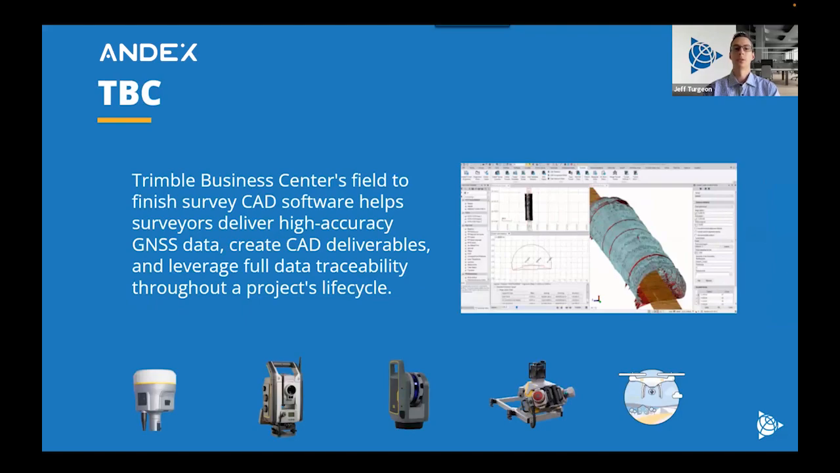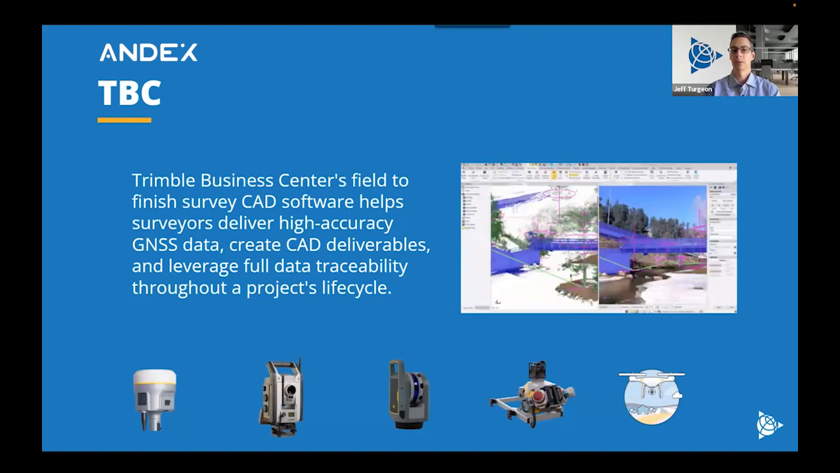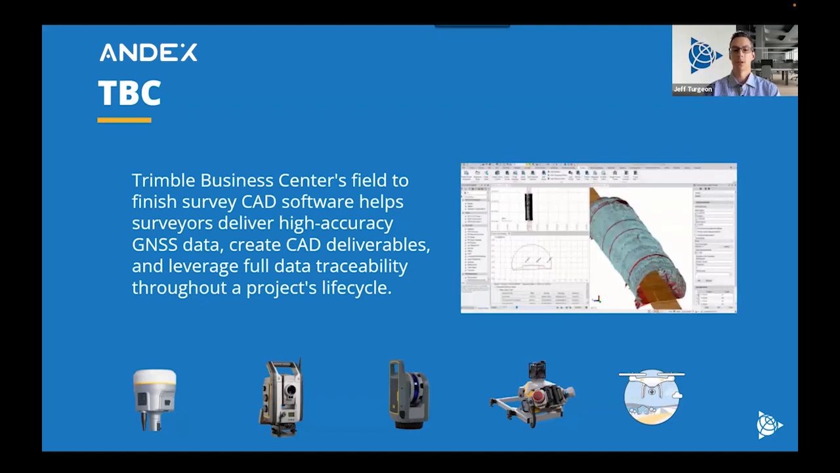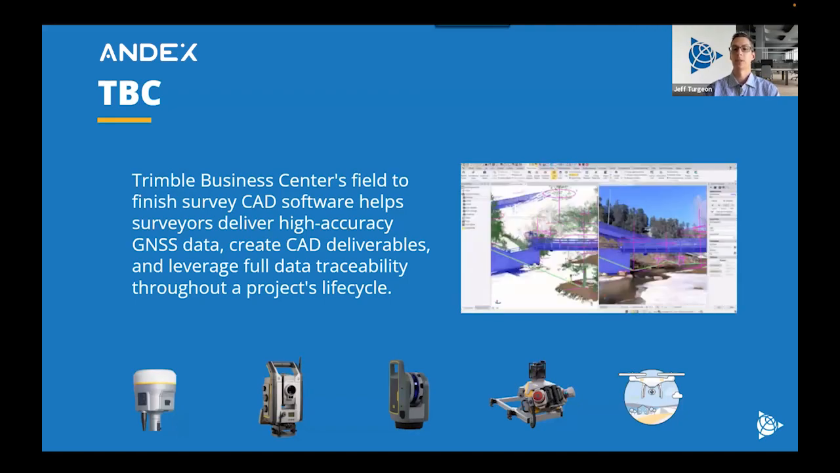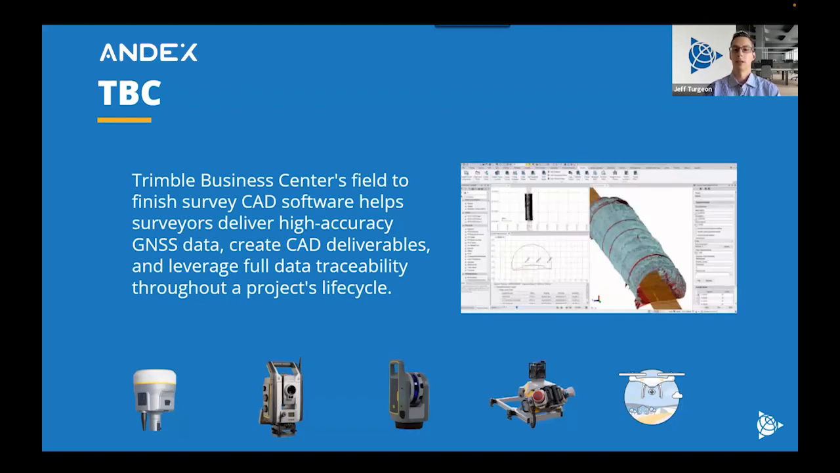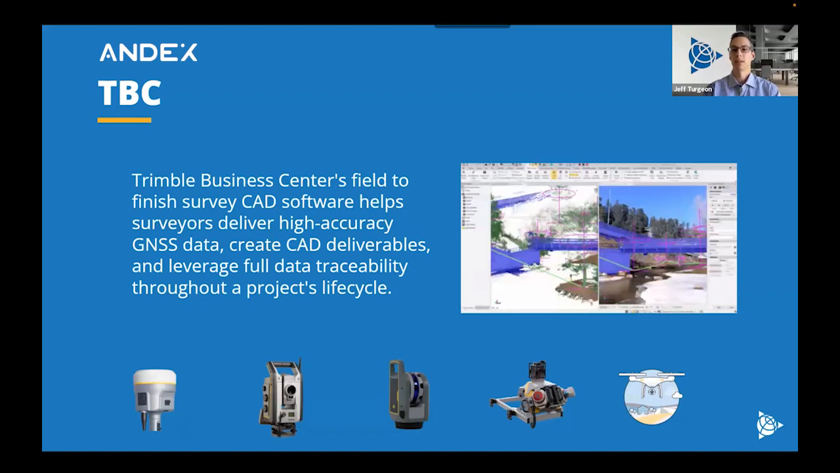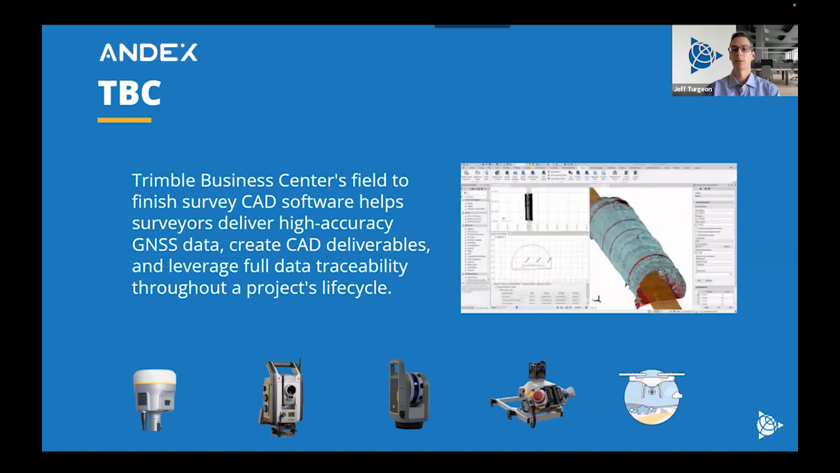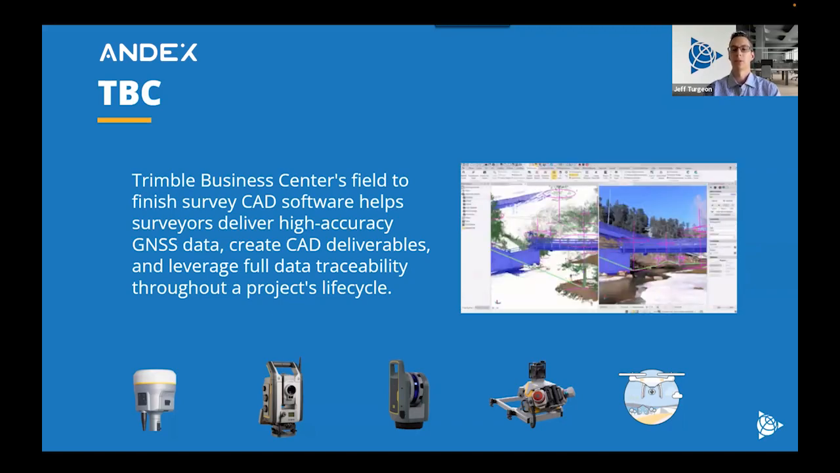The other option is Trimble Business Center, which is the field to finish survey software. So this is allowing for CAD work to be done, and then all the instruments that you see at the bottom of the screen, all the data brought from these sensors can be brought into TBC, merged together, and then using all the coordinate systems and network adjustments, all kinds of things. TBC is a real beast. It accepts pretty much anything that you would want to collect, and then a lot of unique deliverables as well, such as the tunneling one that's being shown on the screen.